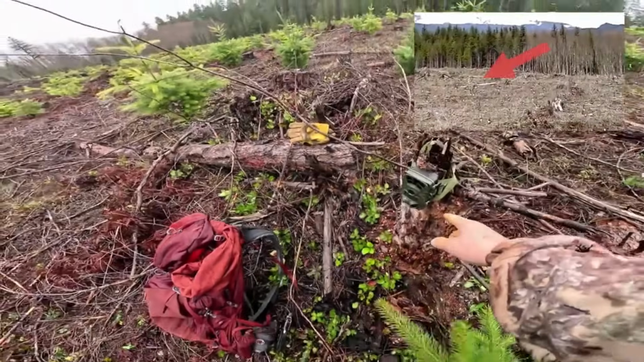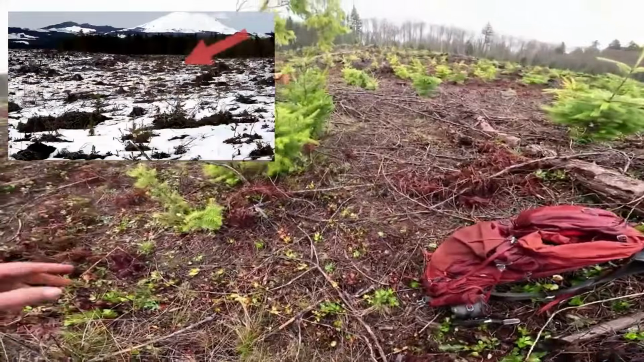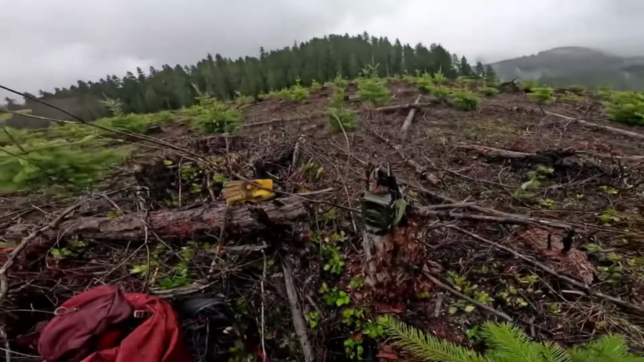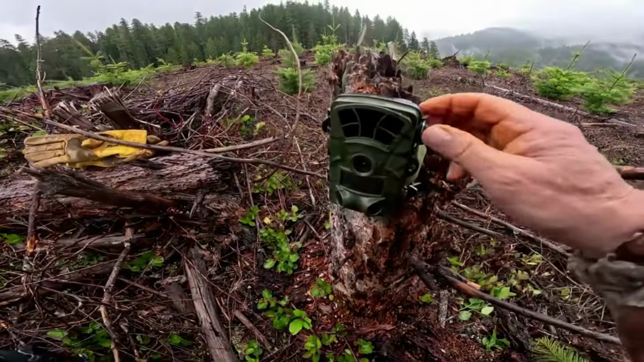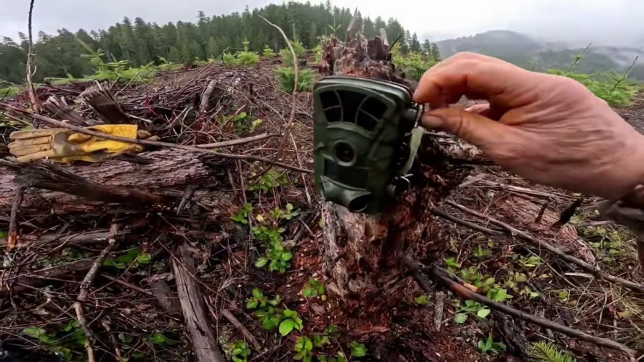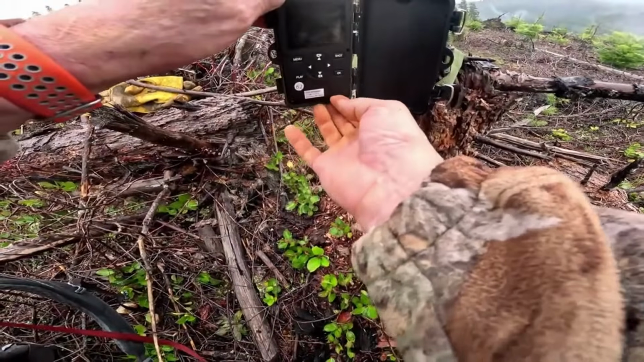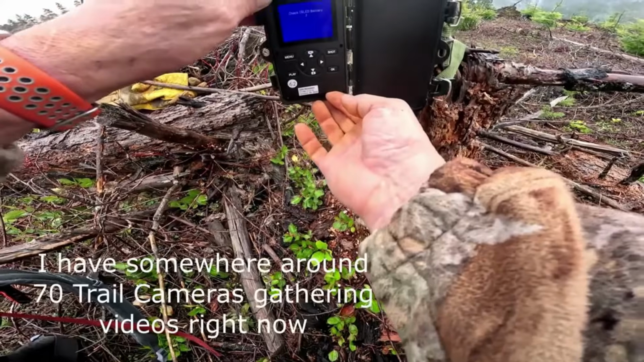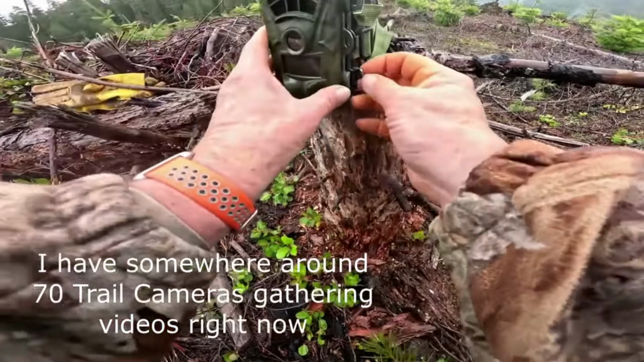Okay, I got it set up on this low stump, and it's looking out over this area. We'll see what comes by. Just gotta turn it on now, and hopefully we get some good stuff off of it. There we go.